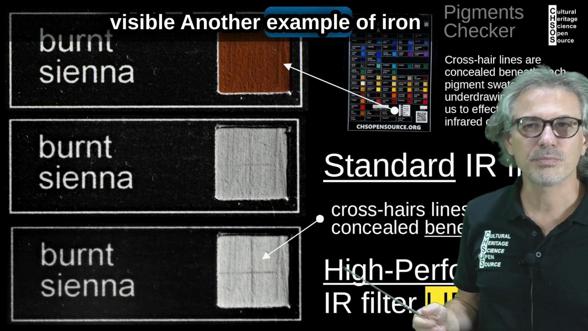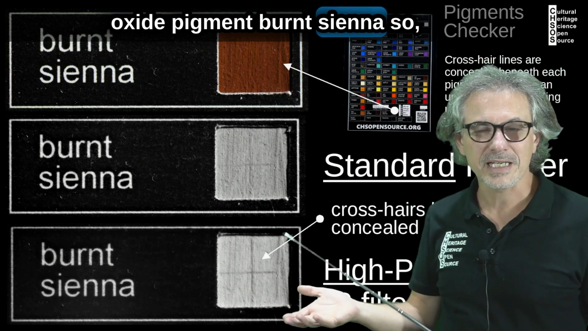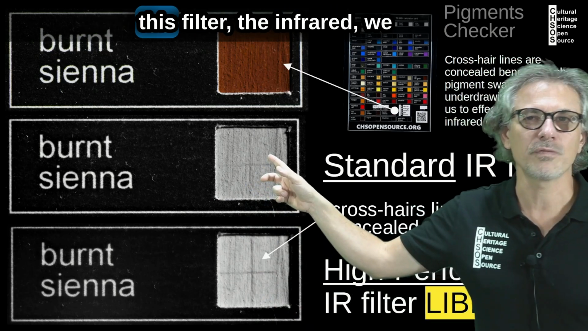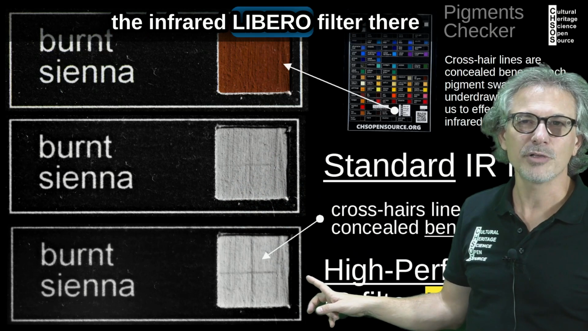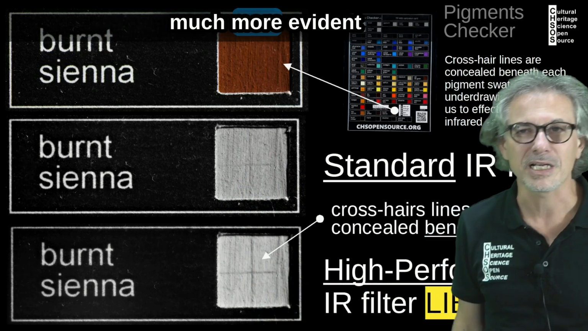Another example of iron oxide pigment, burnt sienna, so calcinated raw sienna. Here the success of this filter is even more apparent. In the infrared, we barely see the lines. When we do the infrared Libero filter, there it is, the crosshairs are much more evident.